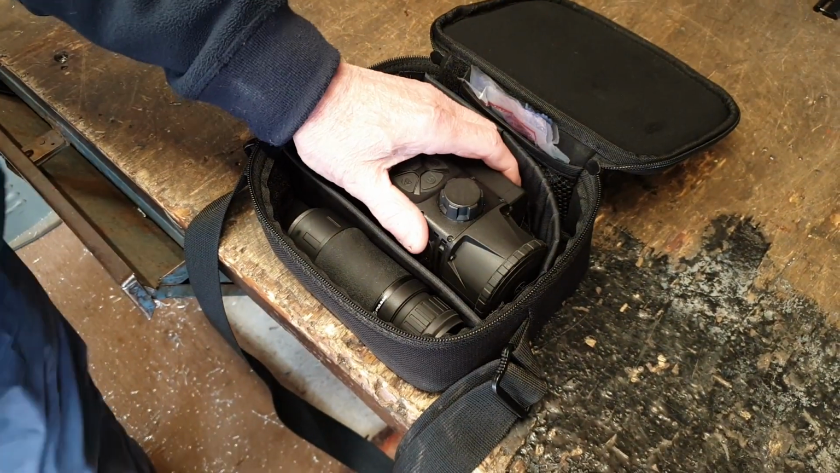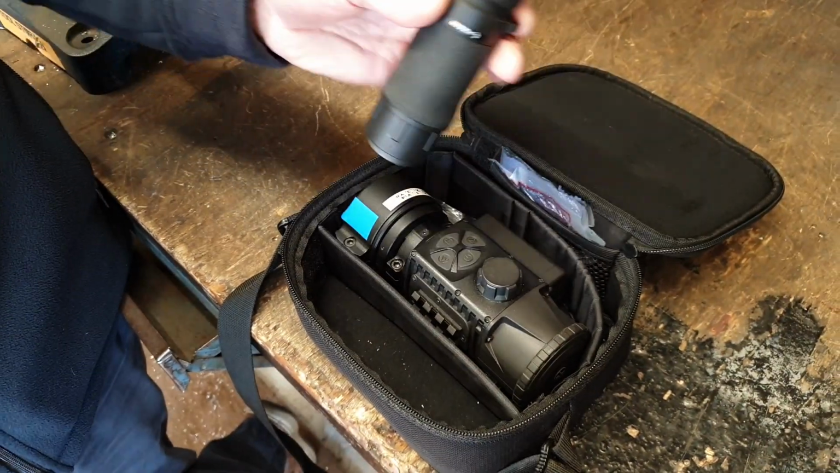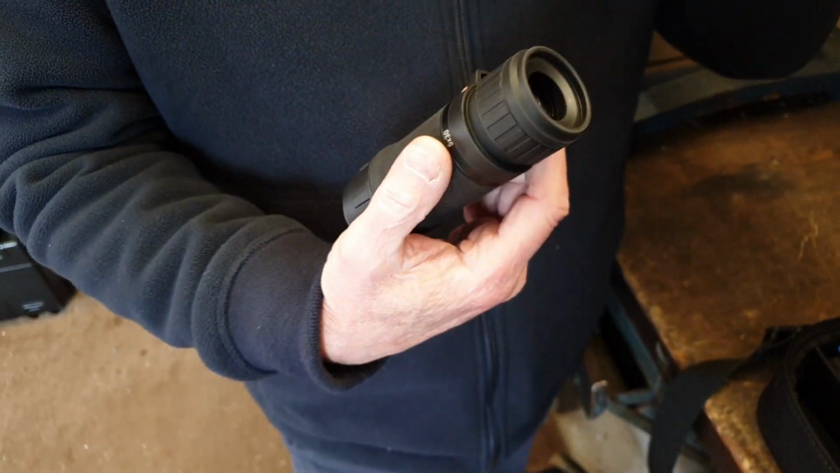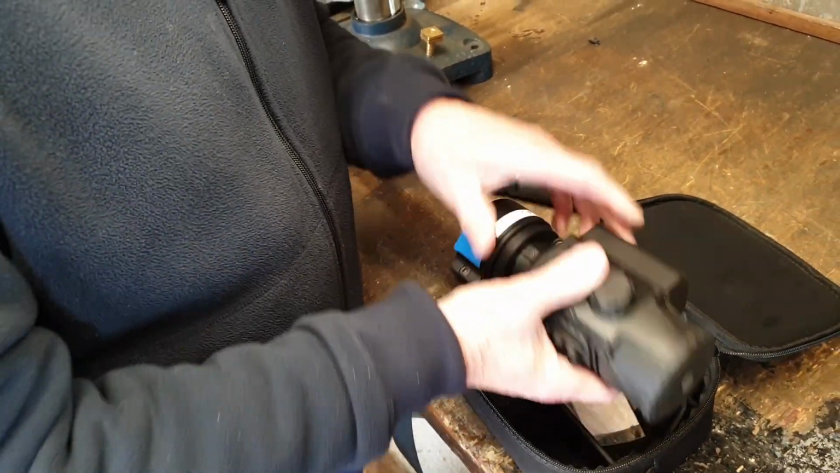Okay, thanks for your time, Bruce. What have you got for us? Right, what we've got is the Pulsar Krypton FXG50 thermal front add-on, and we've also got this monocular attachment which fits onto the back of the add-on, which means that you can actually use the thermal as a spotter as well as a front add-on for a scope. Excellent. So this is actually a 5x monocular, and while I was mucking around this morning, I just found that I can actually use it as a monocular, and it's pretty damn good. Excellent.